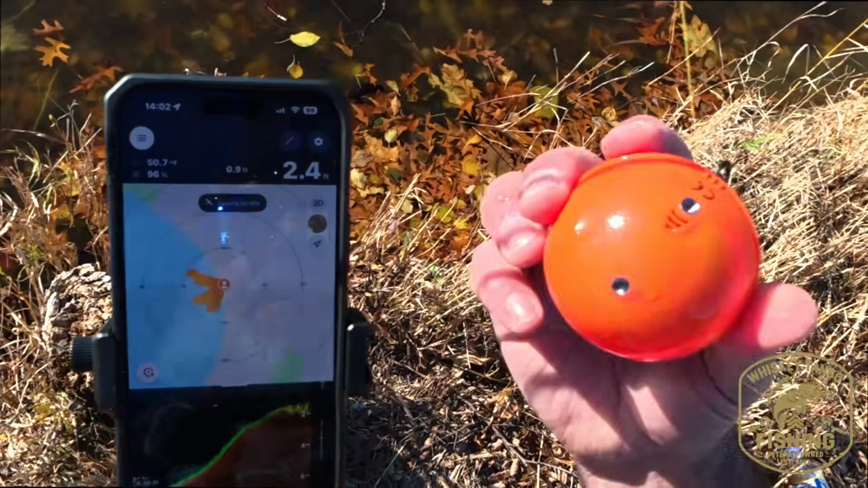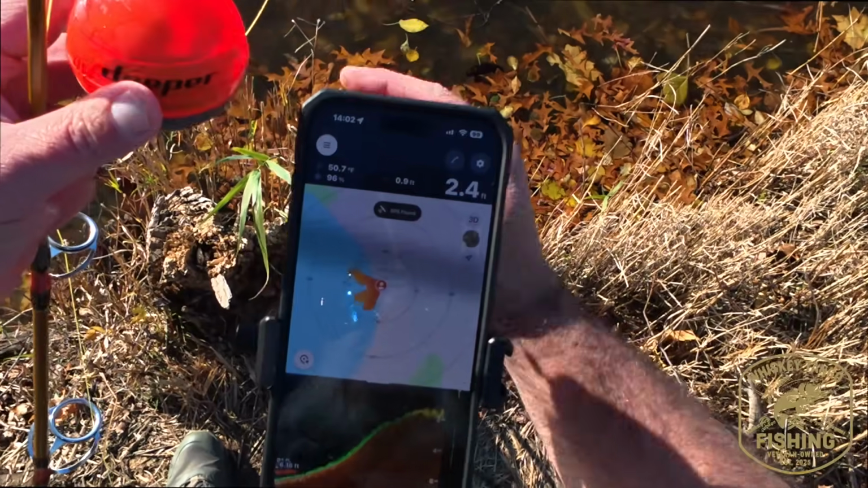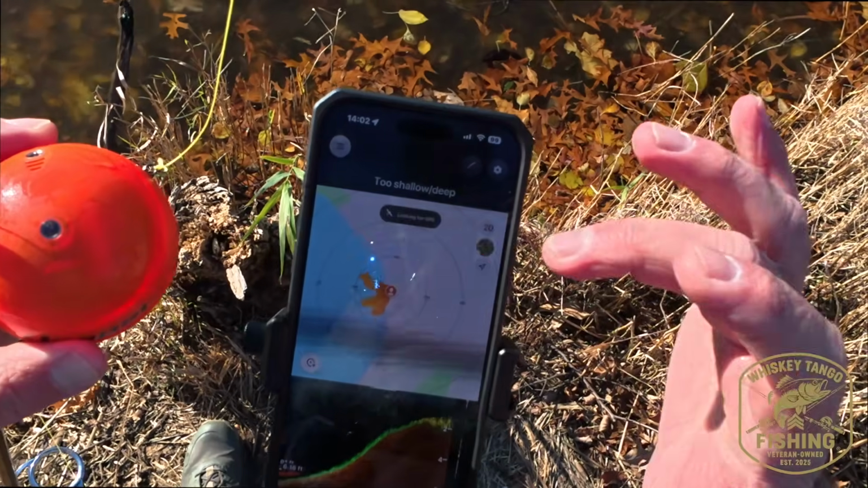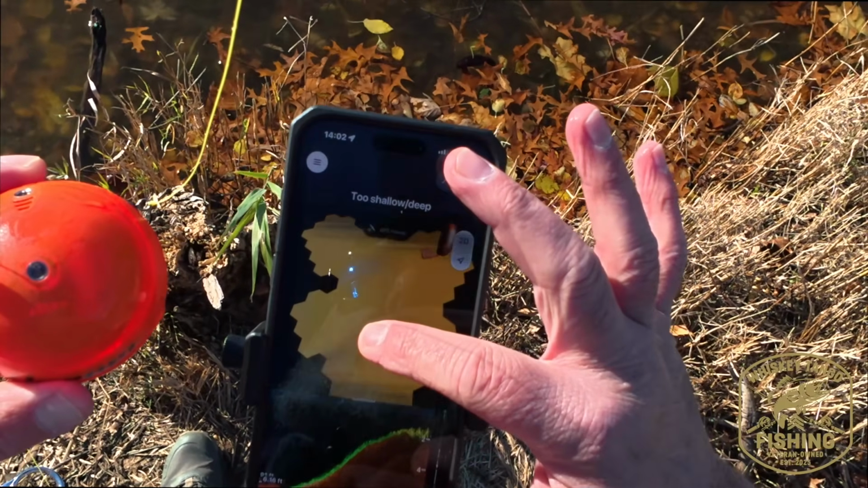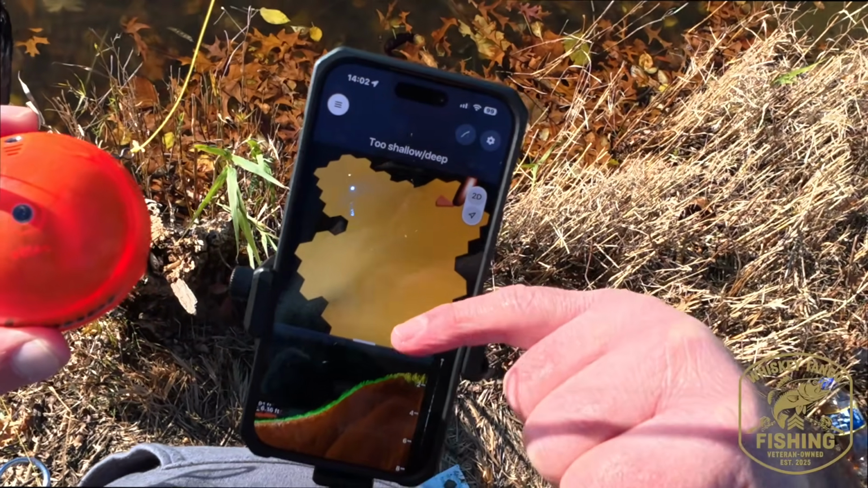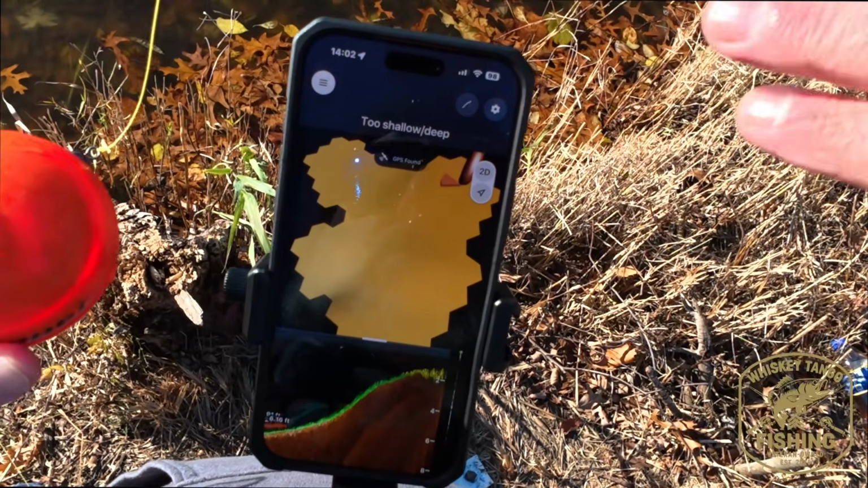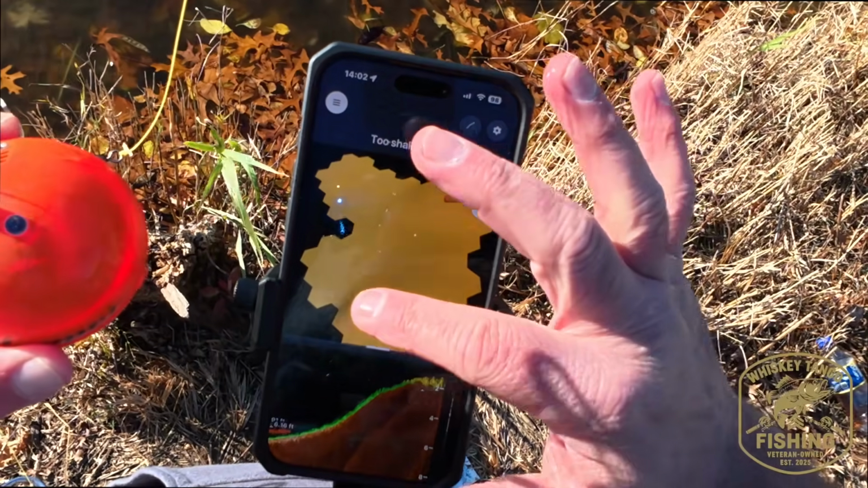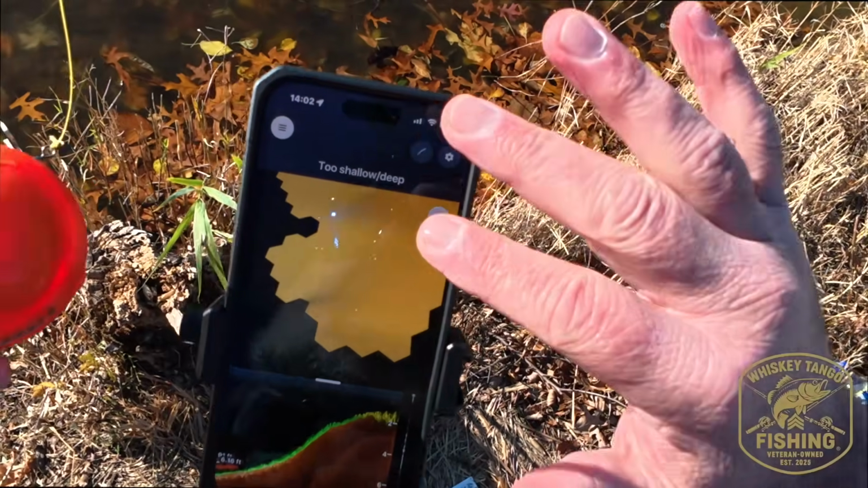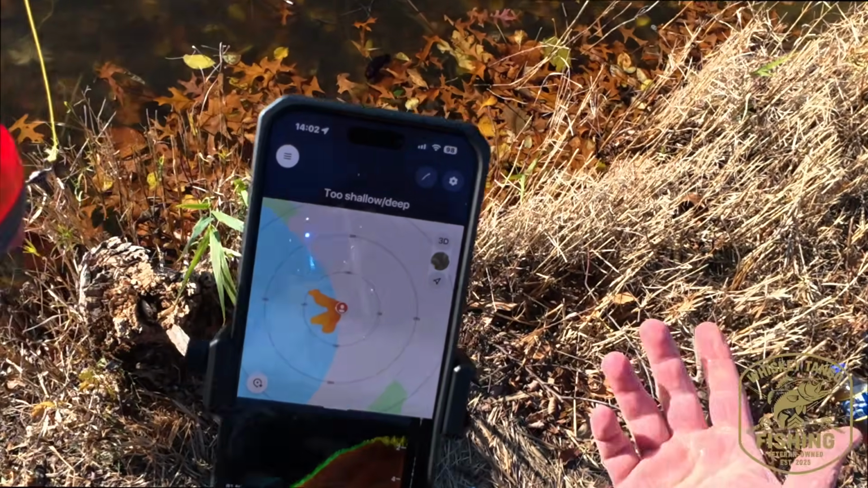The orange cap makes it a lot easier to see when you cast it out in the water, which is a nice feature to have, and the imagery works out really well. Again, that 3D imagery. You can pick out contours. You might not be able to see it on the screen, but there's some shadowing where you can tell that it's contoured down, and it's almost like a little channel between two humps, two ridges there on the bottom of the lake. So the 3D imagery is a really nice feature. That's one of the reasons I got it.